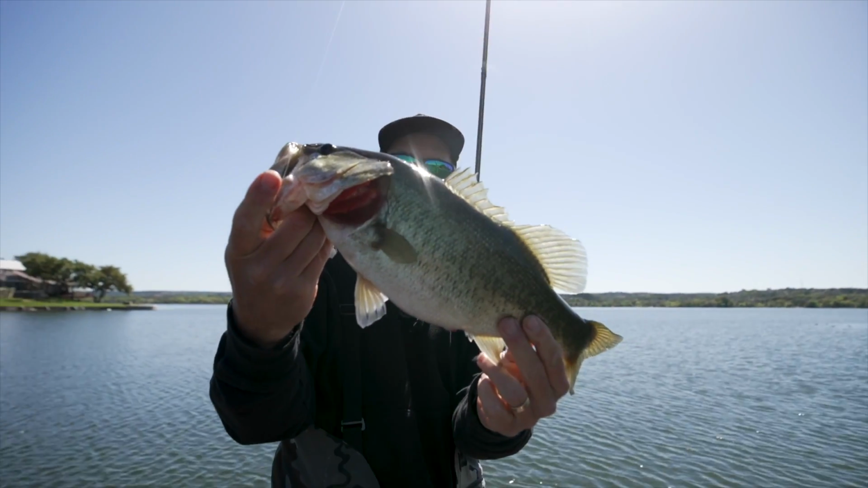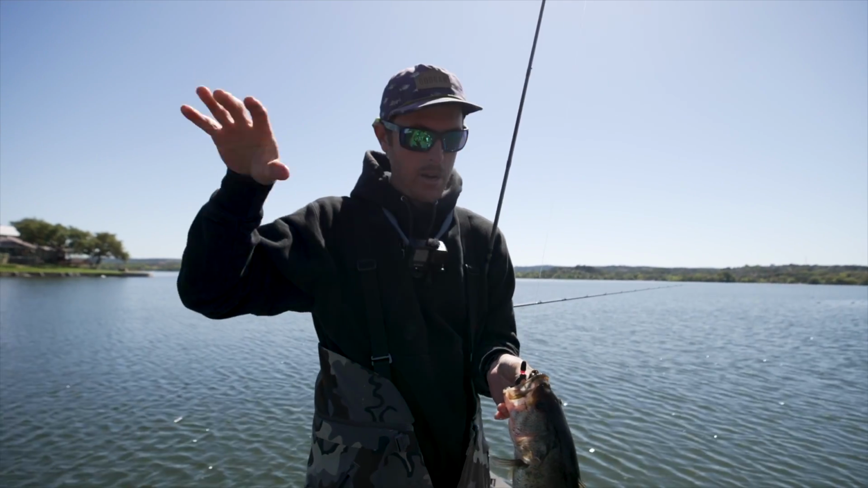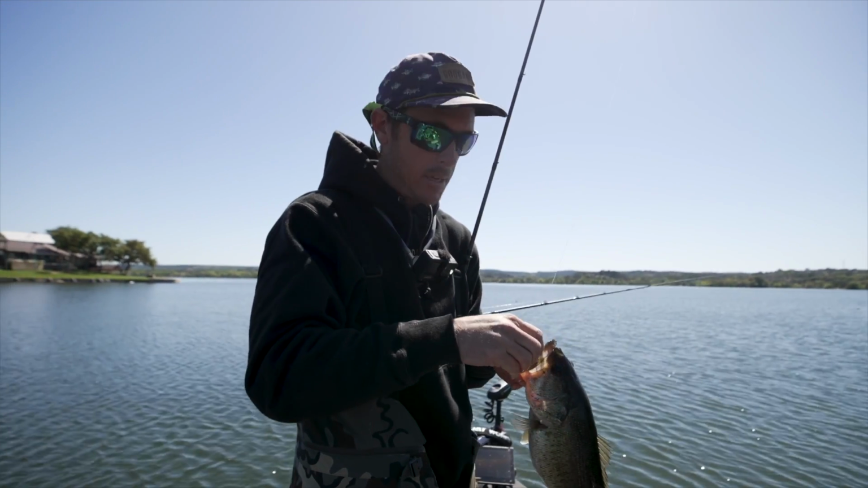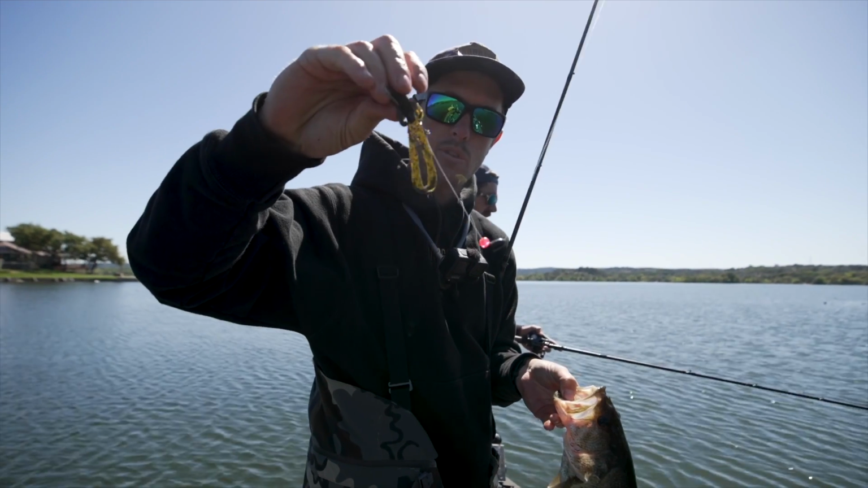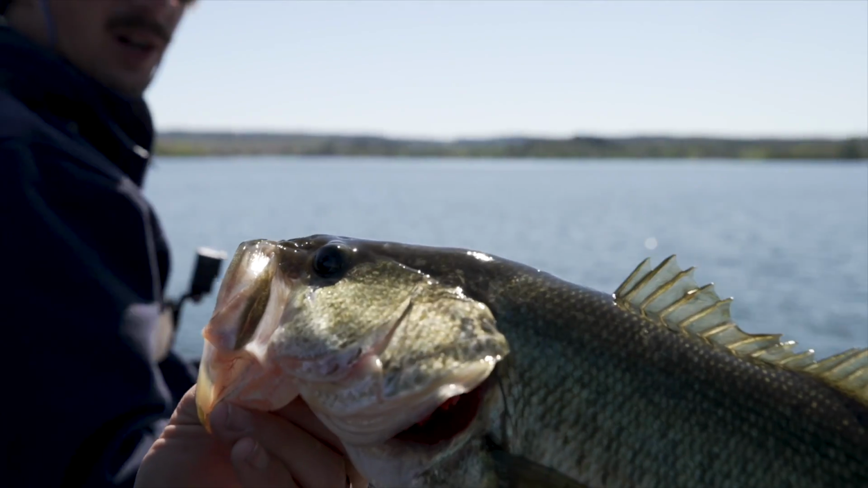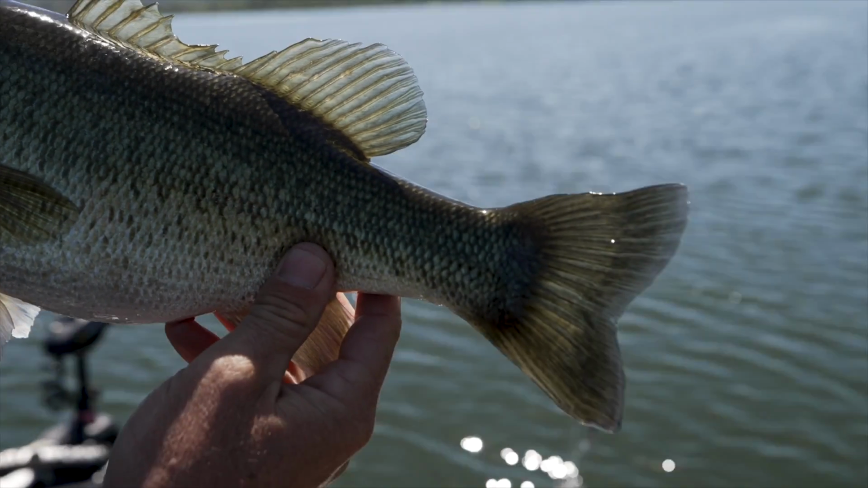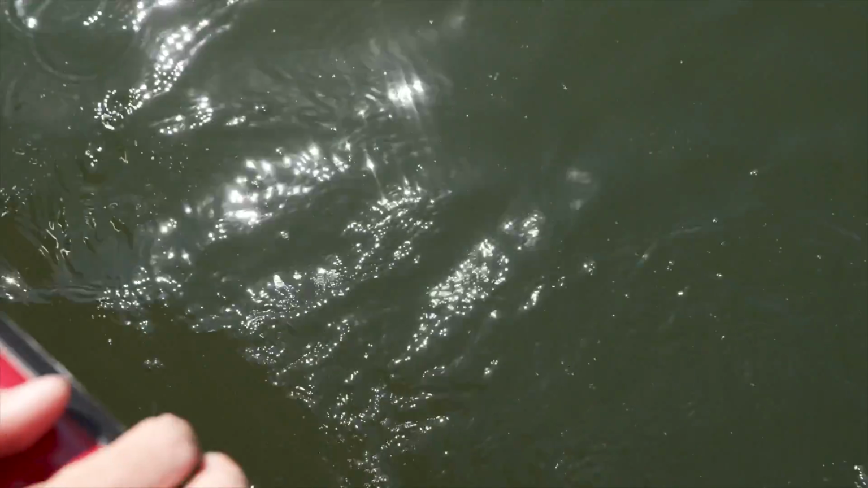That's a nice one. Again, using the scope, scanning around here at the mouth of this spawning pocket. There's a couple of high spots that had some grass and rock. Dragging that little junior trench hog. Just got thumped. Nice fish right there. See you later. Got 4 points right now on the live scope.